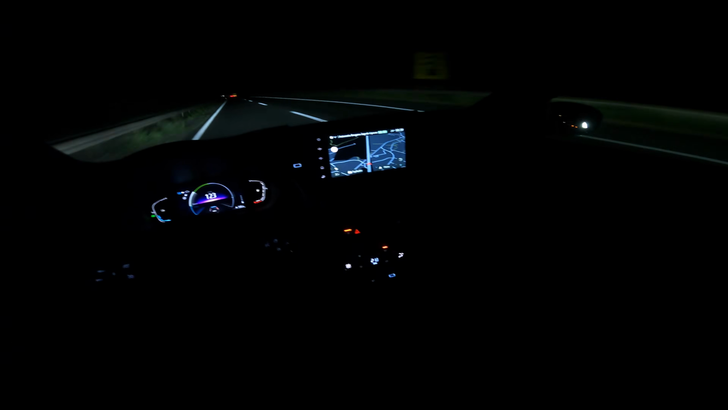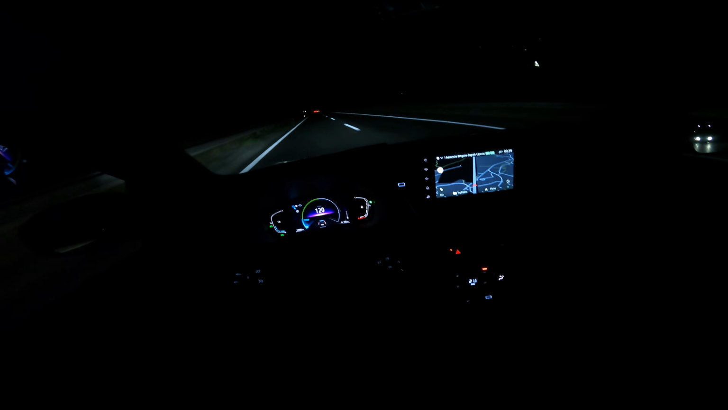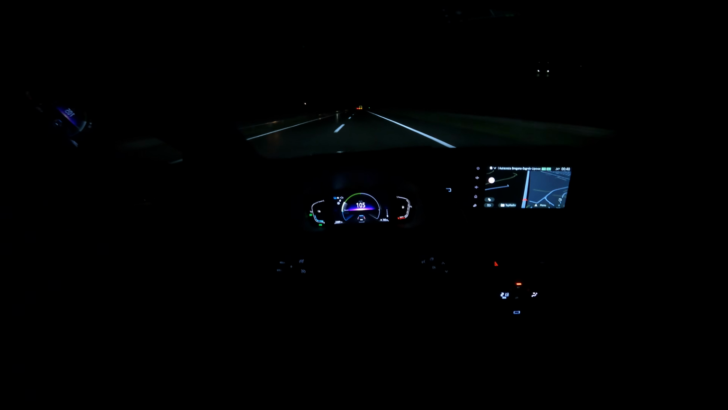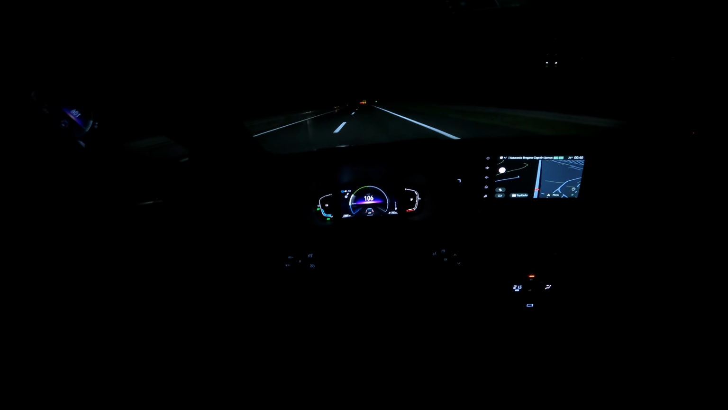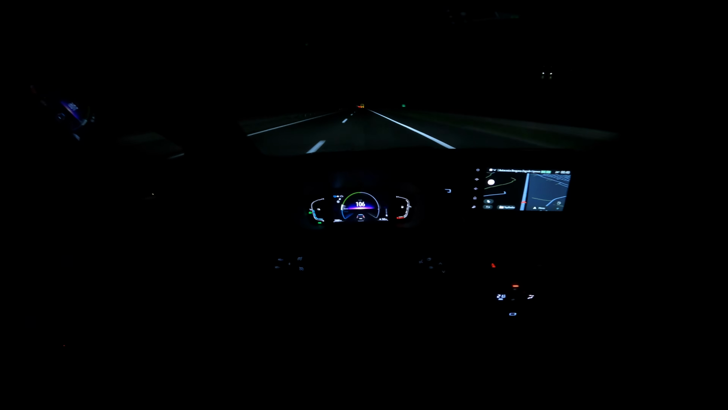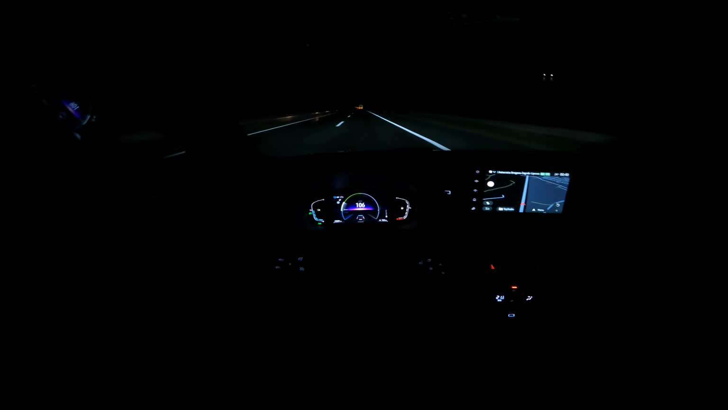Yeah, so if you're really interested in buying this car, I would advise soundproofing the car. Put some sound deadening in the doors. I don't know, it might just make this car quieter. It's not super terrible, but if you like to drive faster, it's a bit noisy.